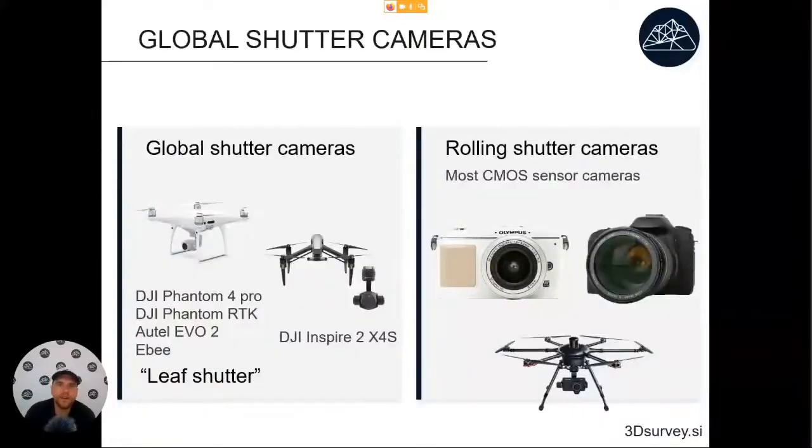Now let's talk about which drones have a global shutter camera and which ones have a rolling shutter camera. A global shutter camera is present on the DJI Phantom 4 Pro, Phantom RTK, Autel Evo, EB, and DJI Inspire drones. And if a camera says that it has a leaf shutter, then it's most likely a global shutter camera.